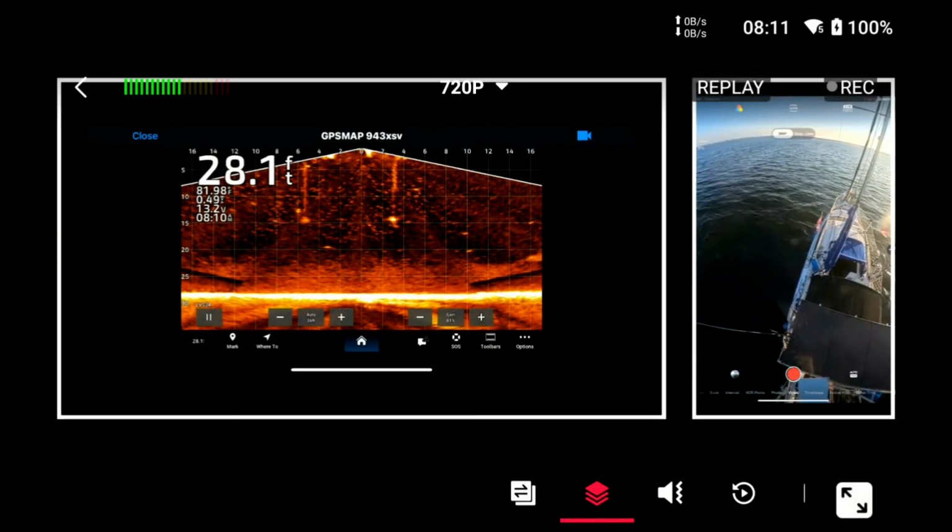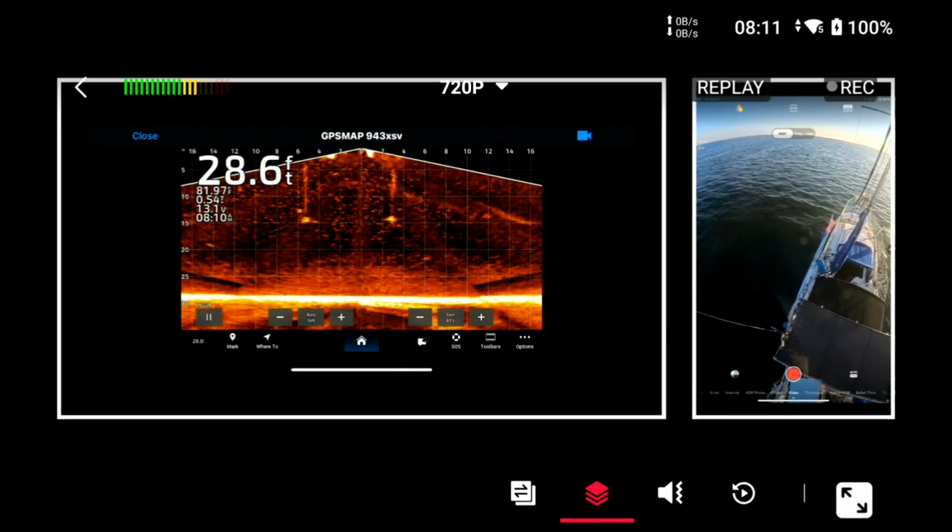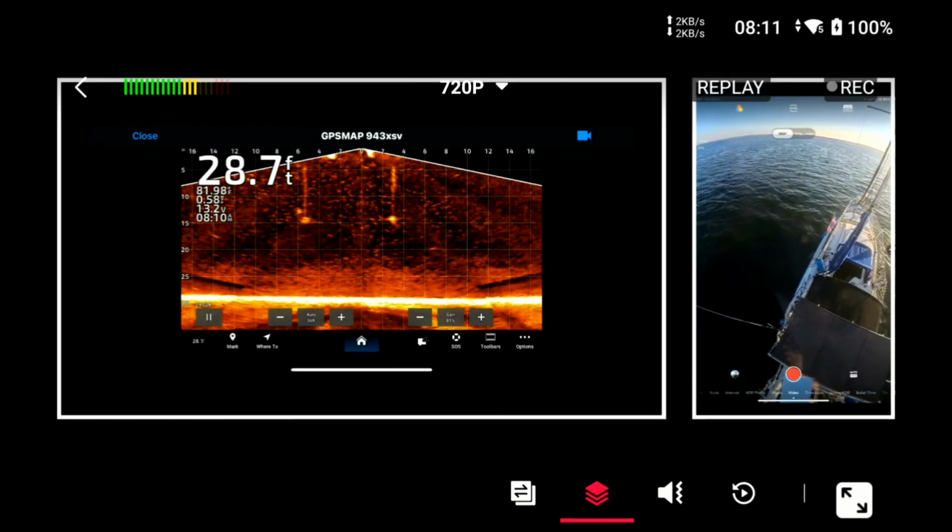There we go. I gotta fix that. Okay. Went off course a little bit, so we're going 0.5 miles an hour.